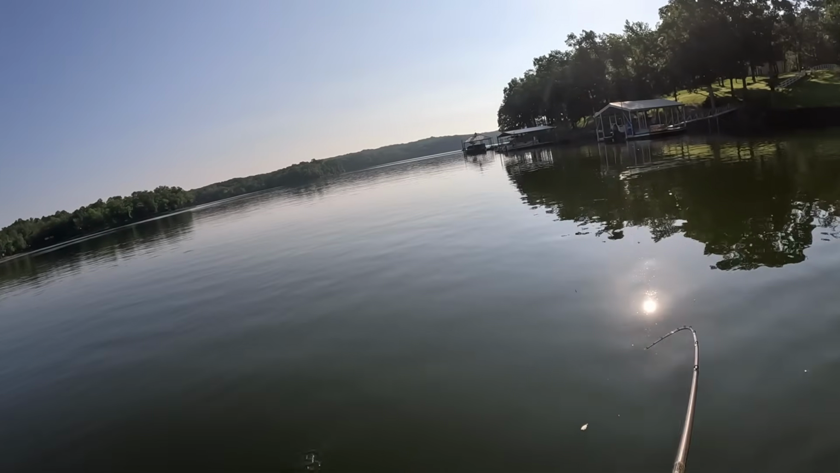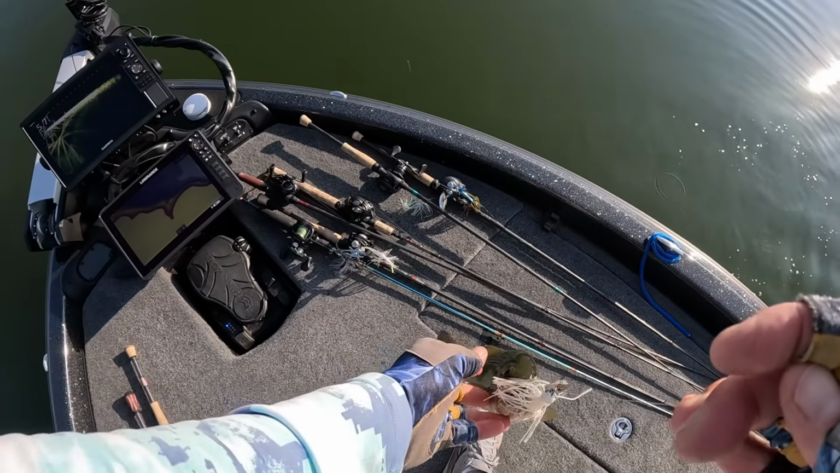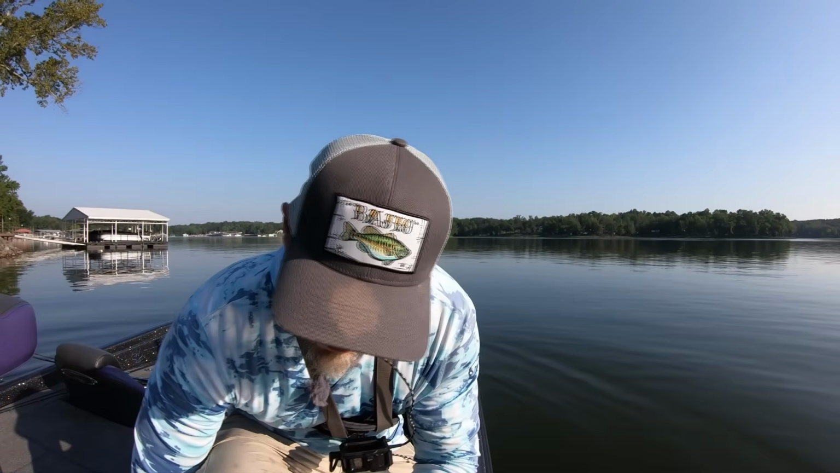Fish. There we go. A little largemouth. All right, folks. We're starting out around these docks early, just throwing a chatterbait.